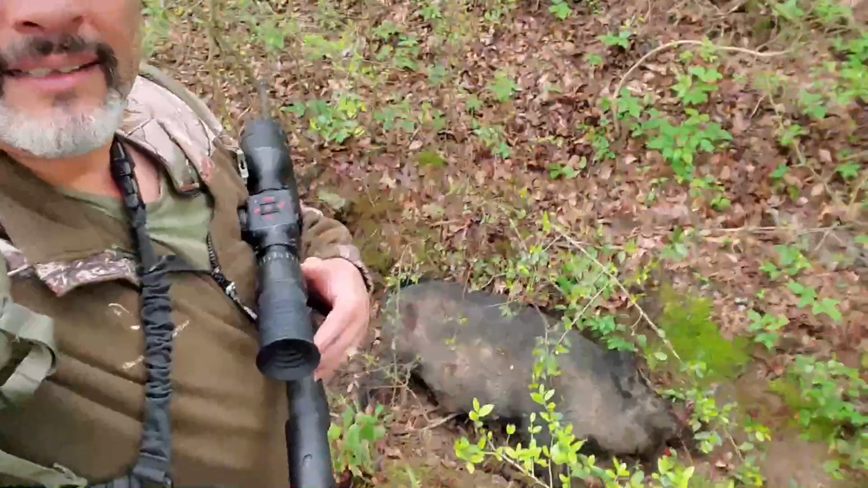So gotta wear the repellent. I didn't spray anything on, and it's a bugger. Literally, it's a bugger. But anyway, as you can see, I found my hog. There's my hog. Good size hog.